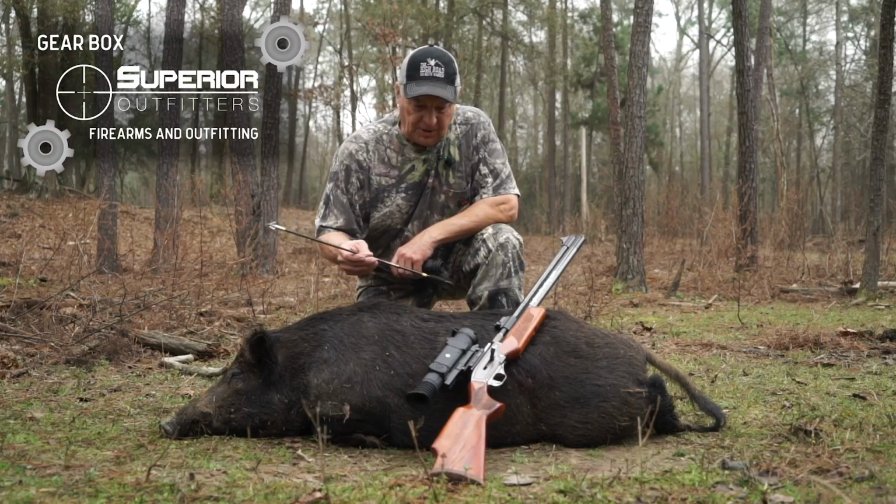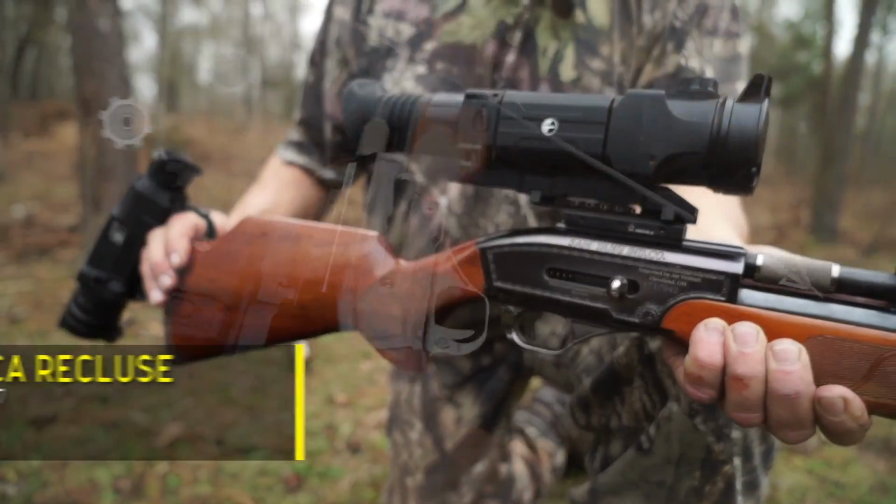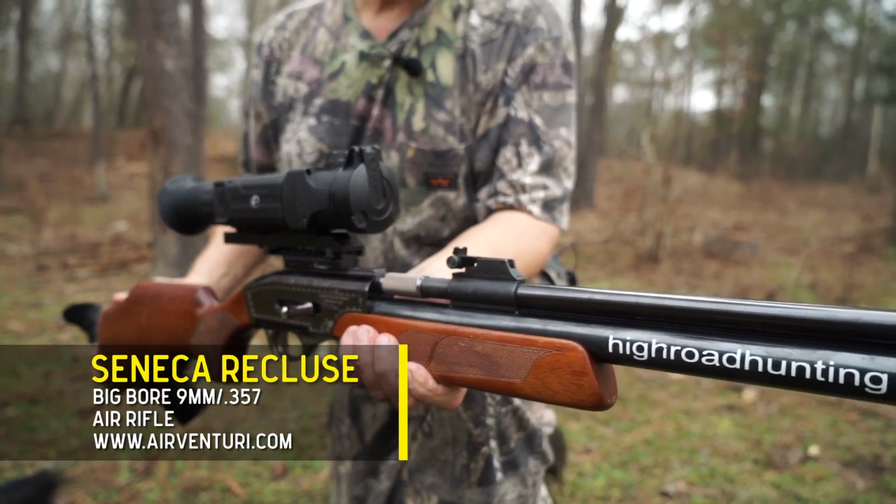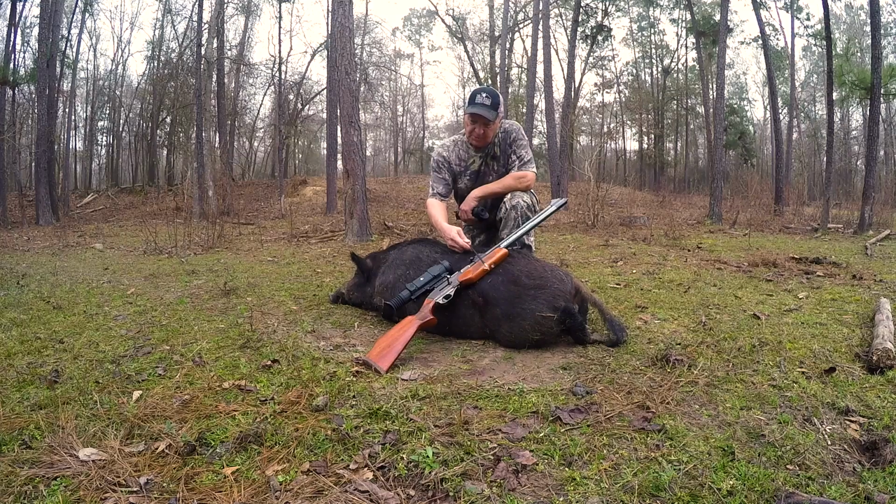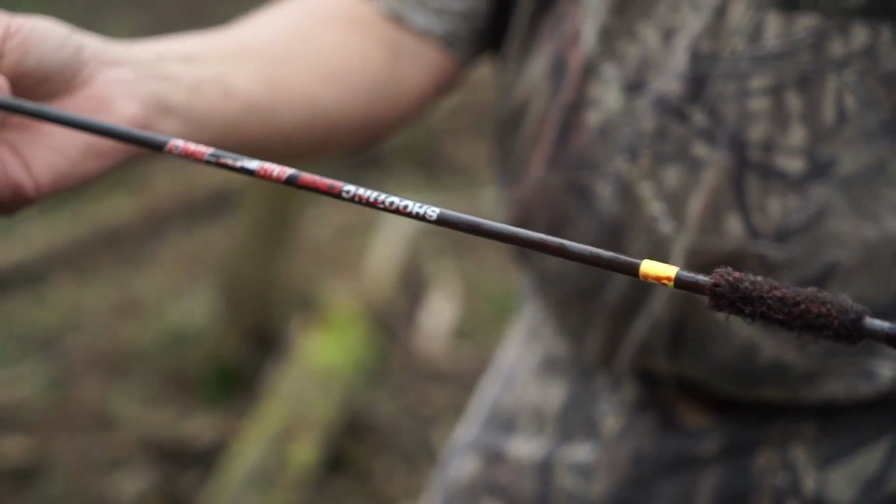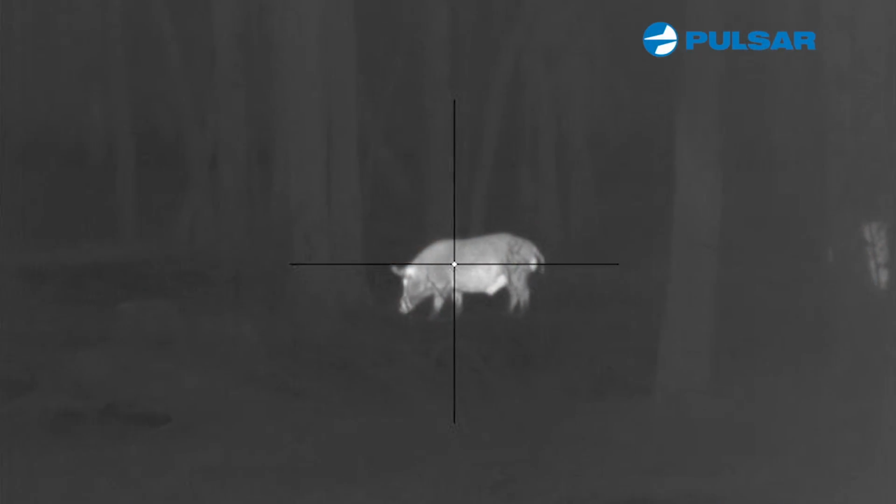Now, I want to talk to you about this gun right here. It is a Seneca Recluse, a .357/9mm big bore air rifle, sold online by the folks over at airventuri.com. I've been shooting big bore air rifles for a long time, and they're extremely accurate. This particular rifle, just like the Dragon Claw, shoots not only arrows like this, but also a pellet. I like shooting arrows because I like seeing the arrow flying. When we play back the video, you can see the arrow squirt out of the back side of it, is the way I say it.